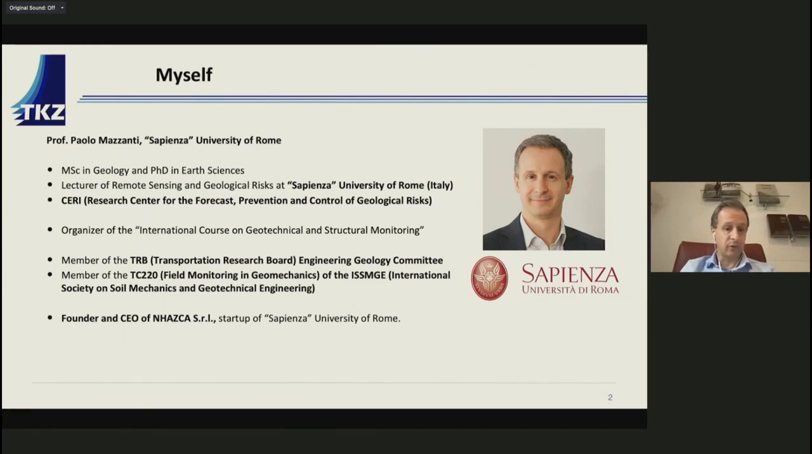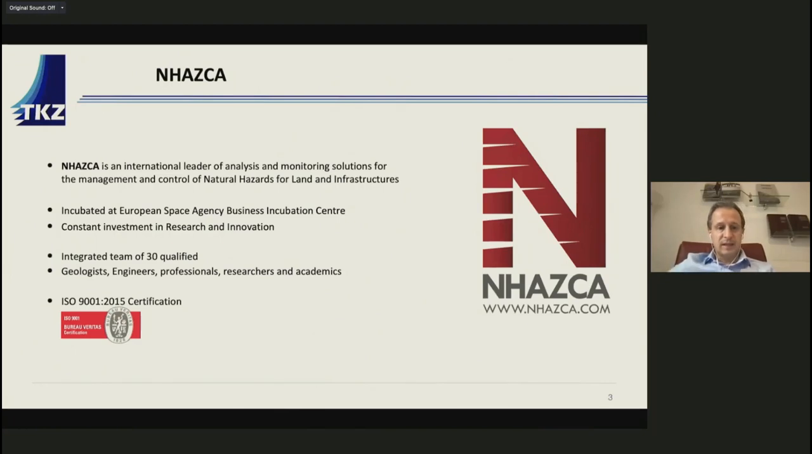I'm also the founder of Legnica, a company delivering remote sensing services based on innovative technologies for civil engineering and geological applications. Legnica has about 30 qualified staff, and the purpose is to look at the management and control of natural hazards, land and infrastructures, and to transfer technologies developed at the university to end users.